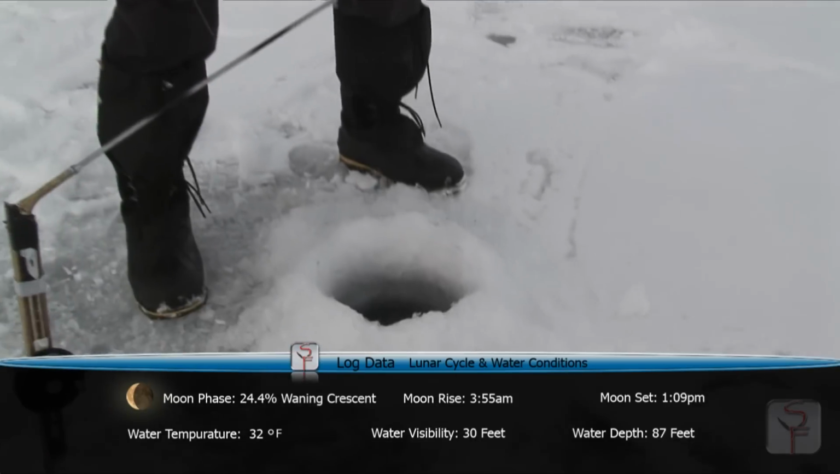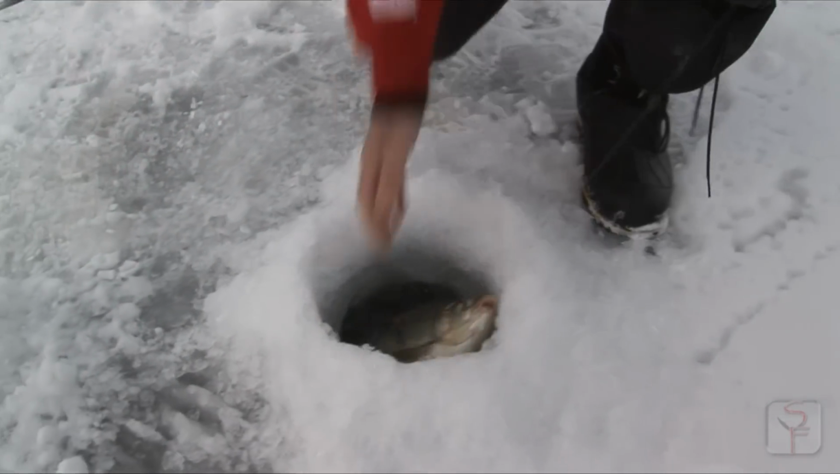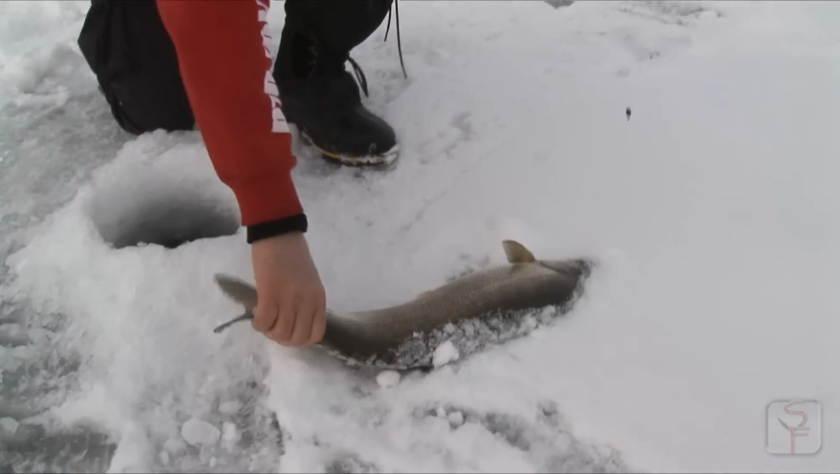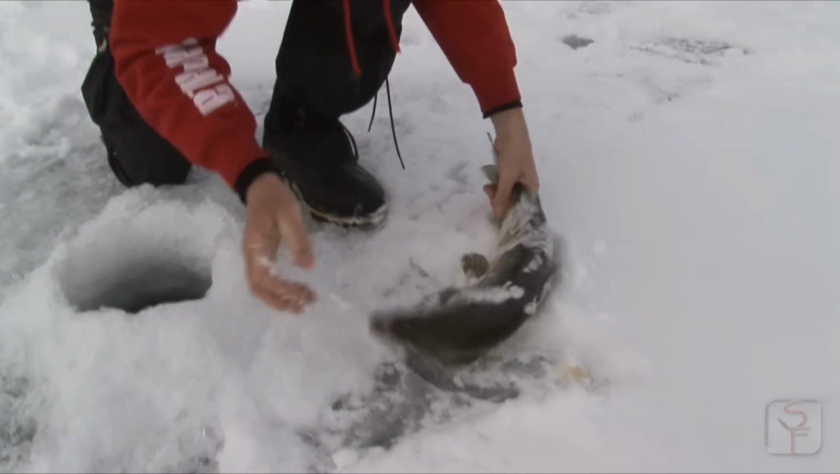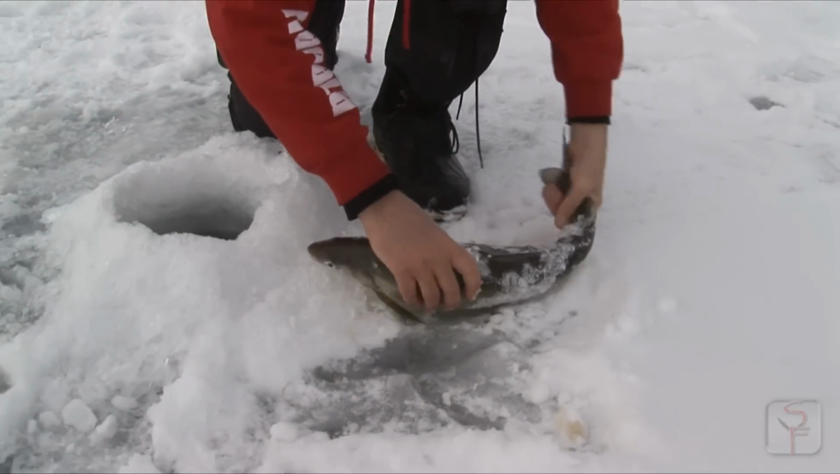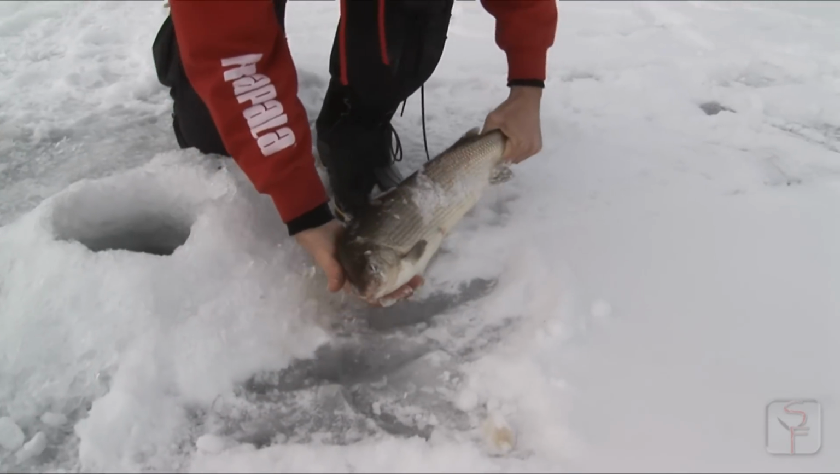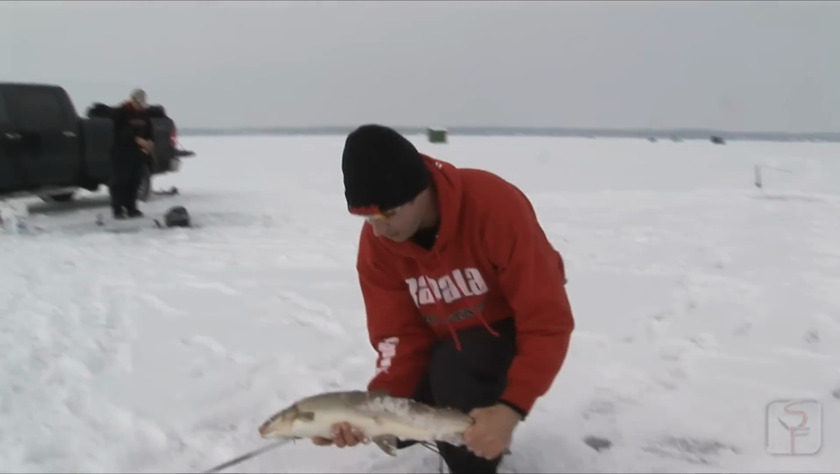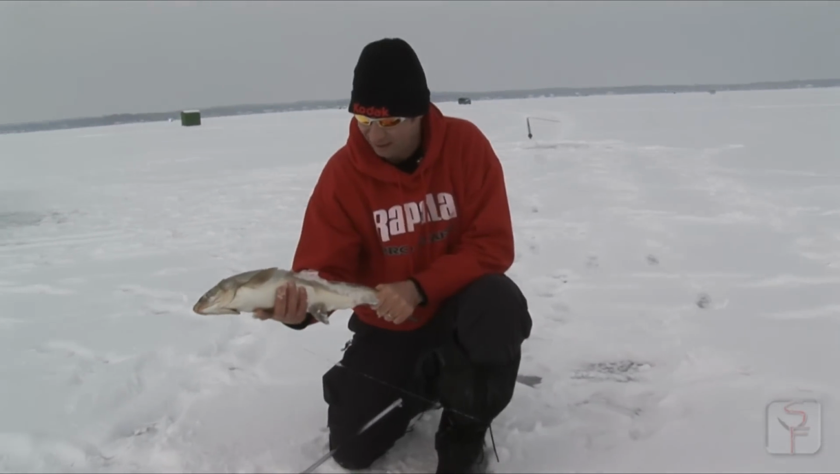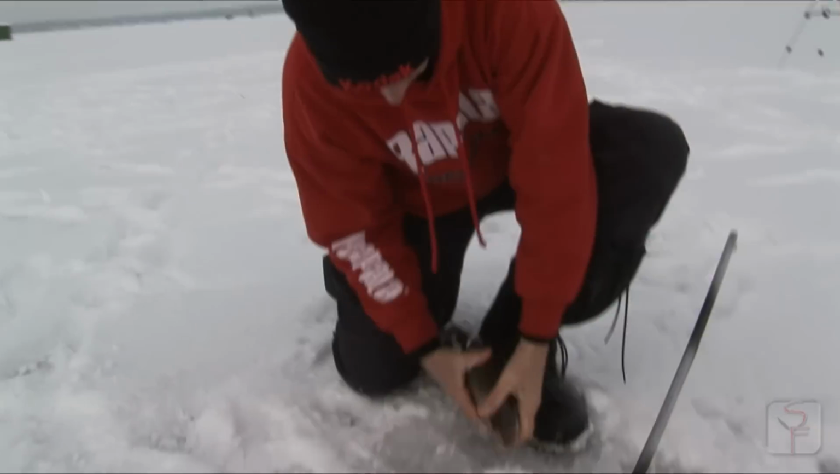Oh no. Oh, come on. Oh, got him. Oh, yeah, it's a stocker. It's a stocked fish. Oh, nice whitey. Whoa. Now, since it's a stocked fish, I'll keep it. It's a nice whitefish, Aaron. It is. It's a big one.